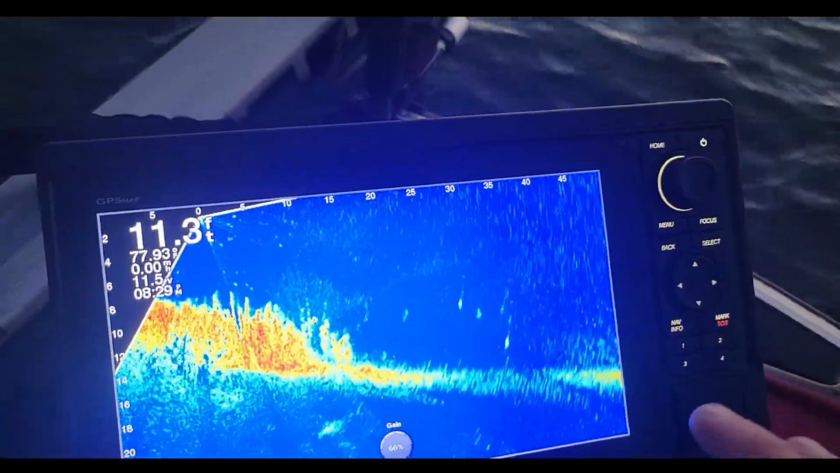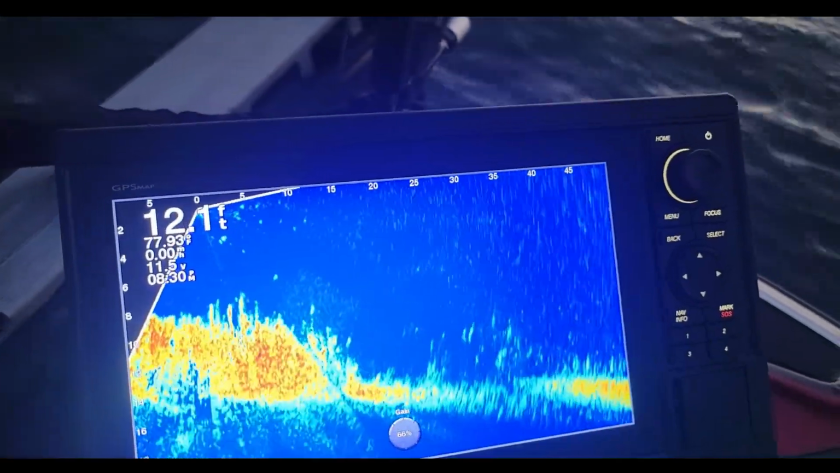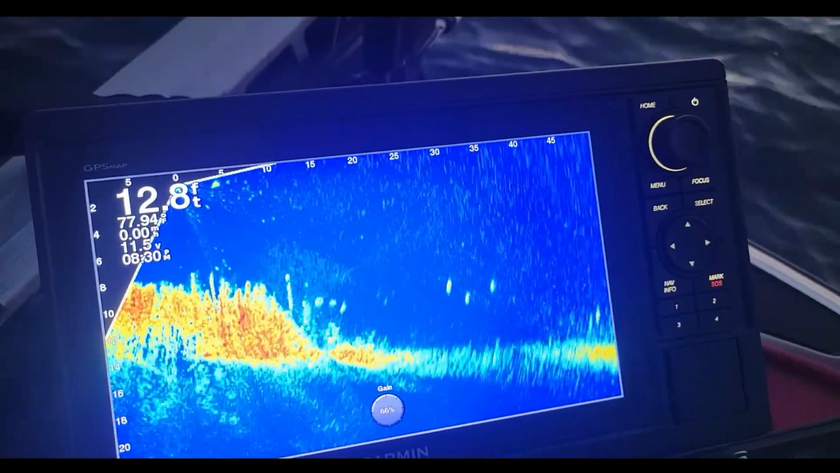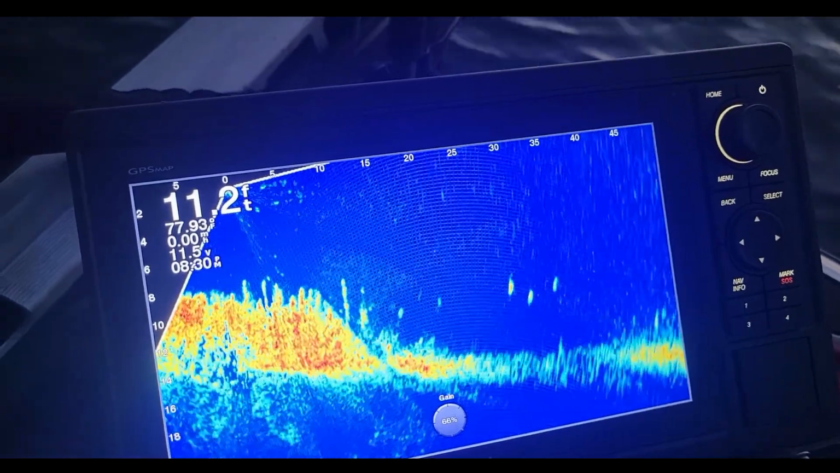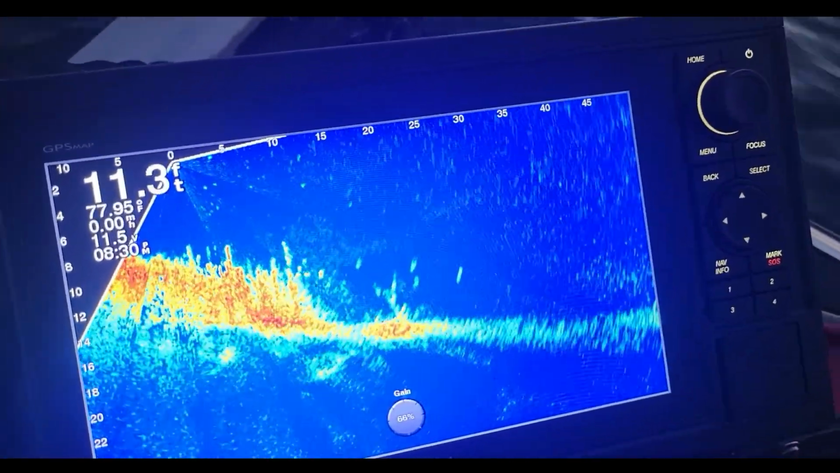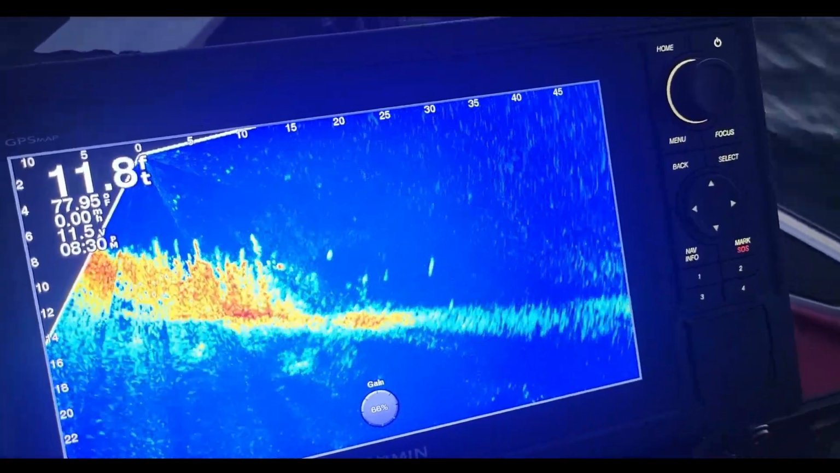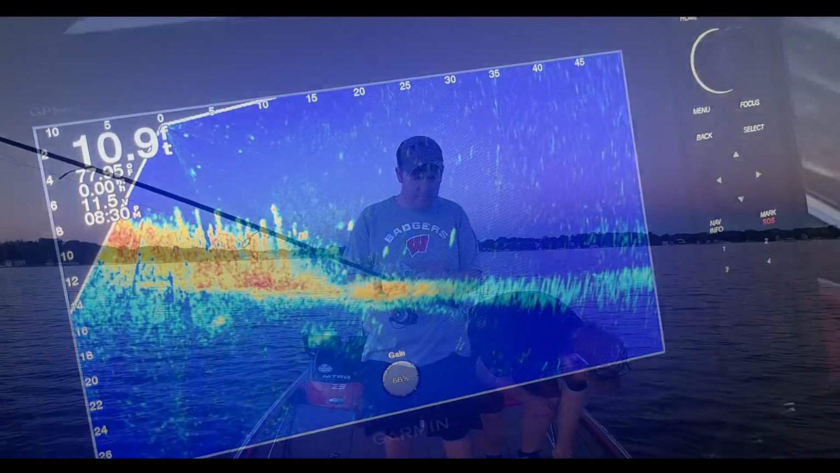You can still see they're pretty spread out as the Livescope turns here, which I think will go to the right soon. But yeah, you see they're still all spread out right there. It looks like there's a couple nice little rocks that we're kind of coming into off this weed edge right here, and that was the money spot this evening.